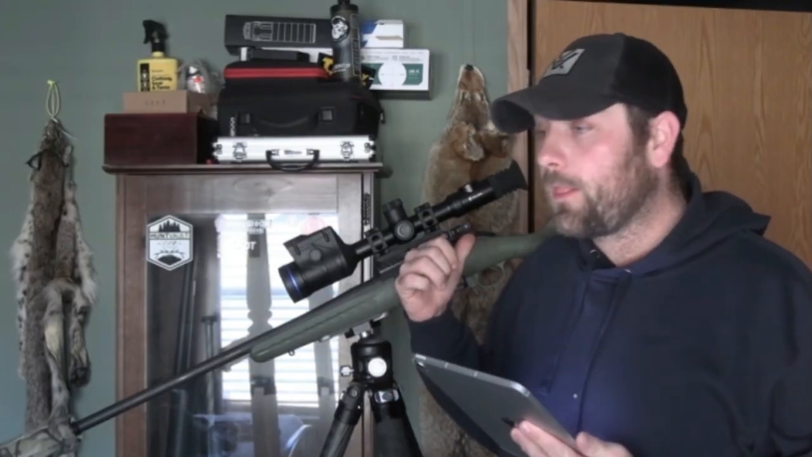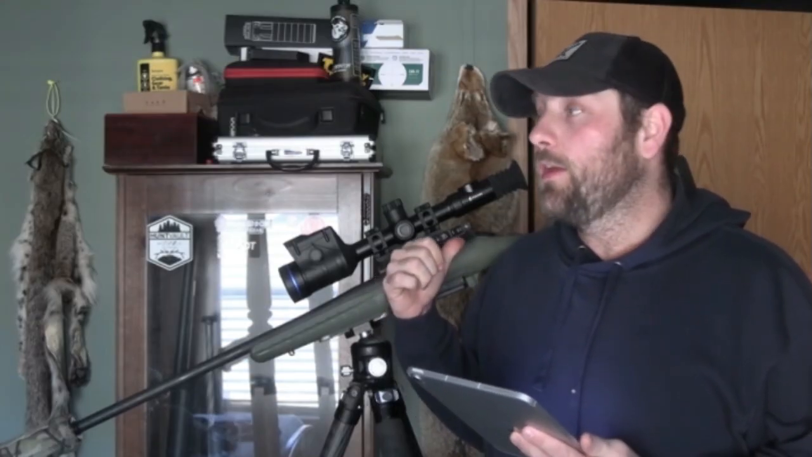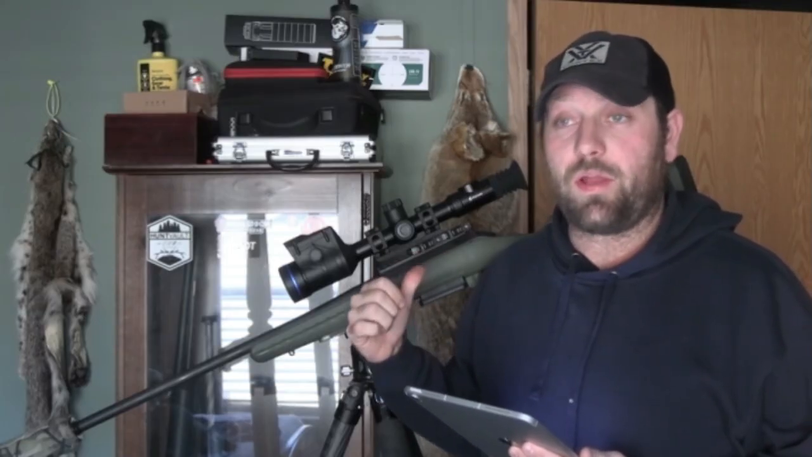The other issue I have found is if you do not like picture-in-picture, this is going to aggravate you. When you click the LRF to range find your target, the picture-in-picture pulls up and it is in the screen when you do LRF. That is the biggest complaint I have, because I do not like picture-in-picture. I do not like my screen busy at all.